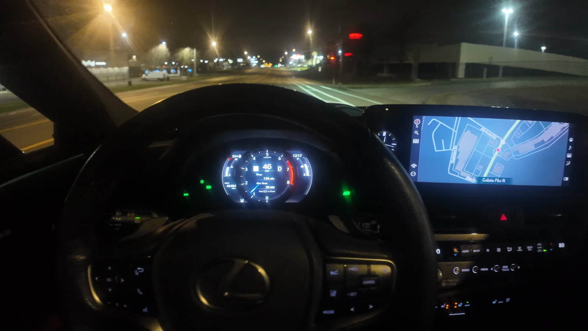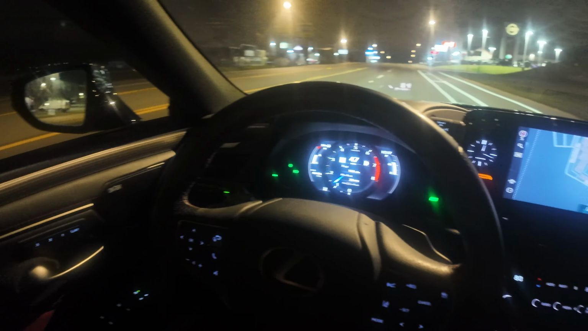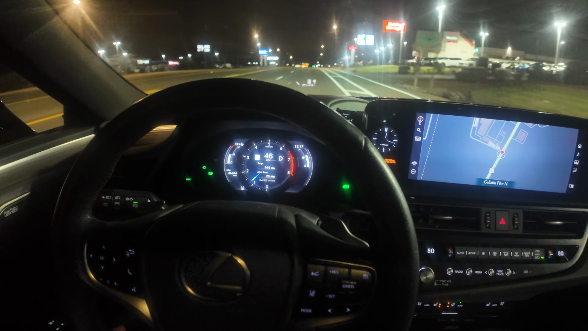God damn, they changed that road up a lot. Tell I ain't been down it. Tell I ain't really been paying attention over here. It's an Amazon warehouse right there. I need my stuff within a day now. The day of. Oh yeah, I got it in there.